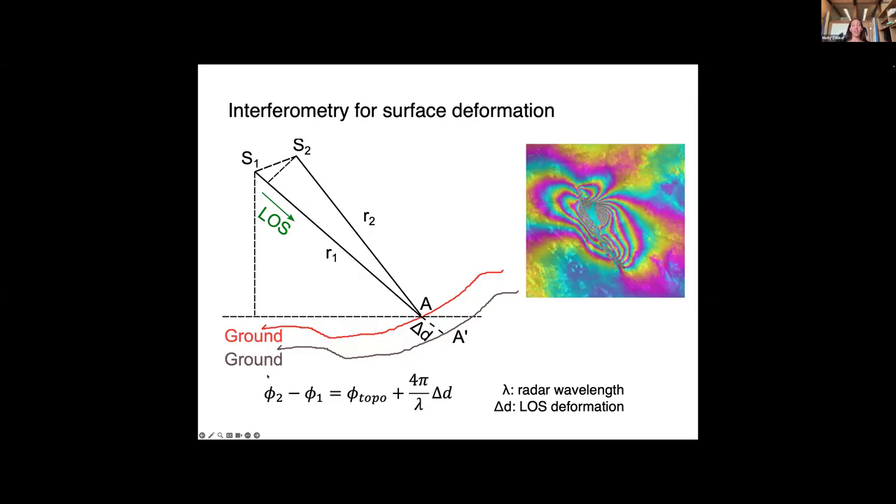So we can express this as our change in phase between our two times, 2 and 1. So this can also be written as delta phi. And that includes a component with our topography, which we just learned that we can solve for using these same techniques, plus the amount of deformation that has occurred between the two times.